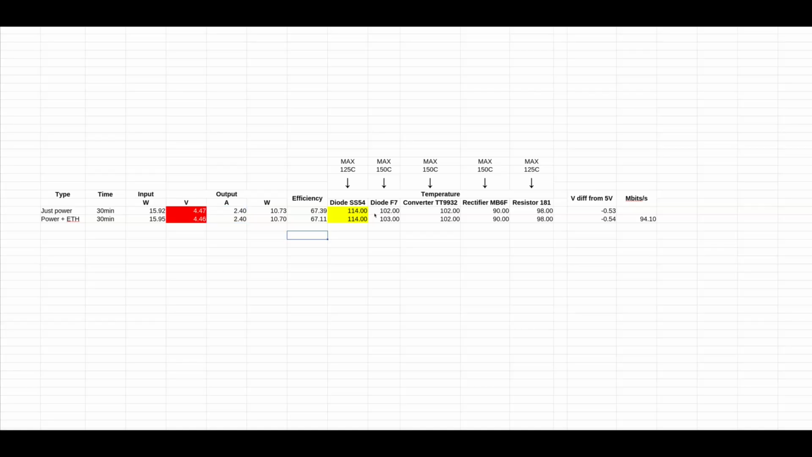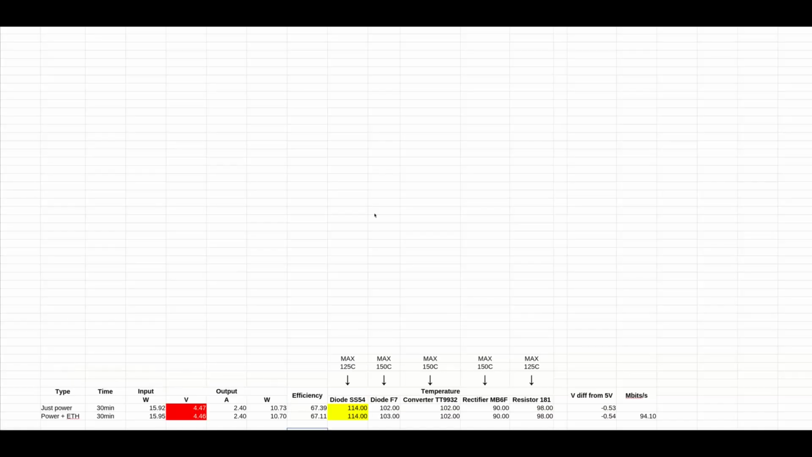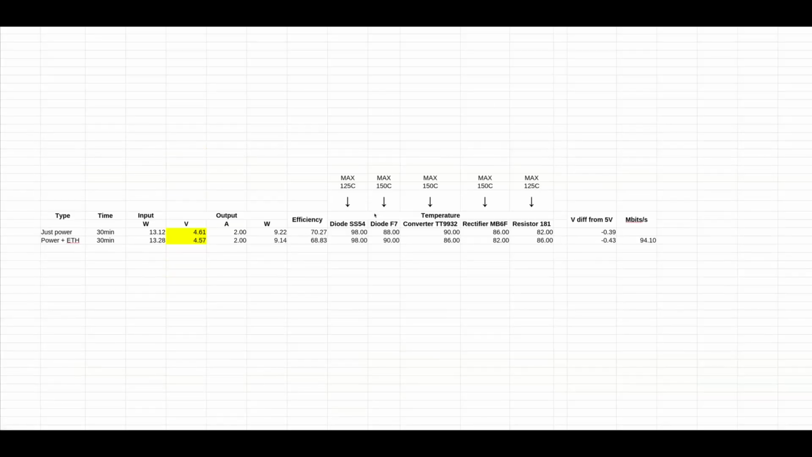From this point of view, I would say I will use it at 2 amp maximum. There will be an airflow in the end. It's going to be in my home lab, so the temperatures won't be so much. So yeah, 2 amp, that would be fine, but I will need only 1.